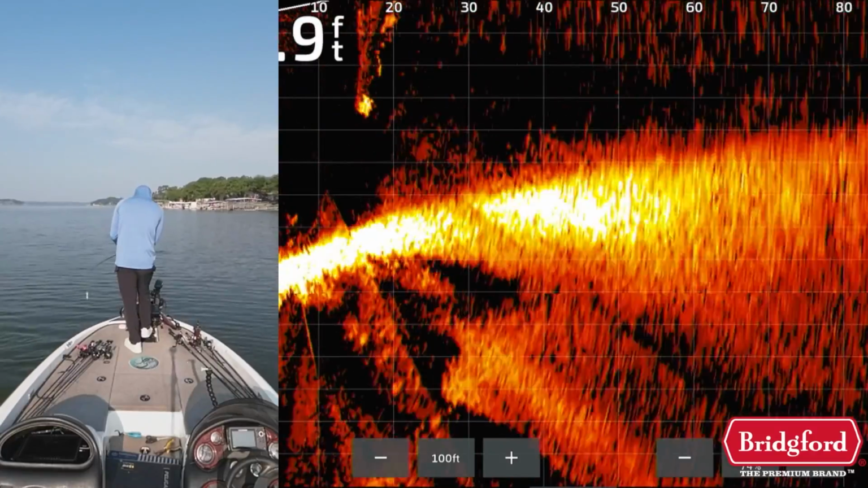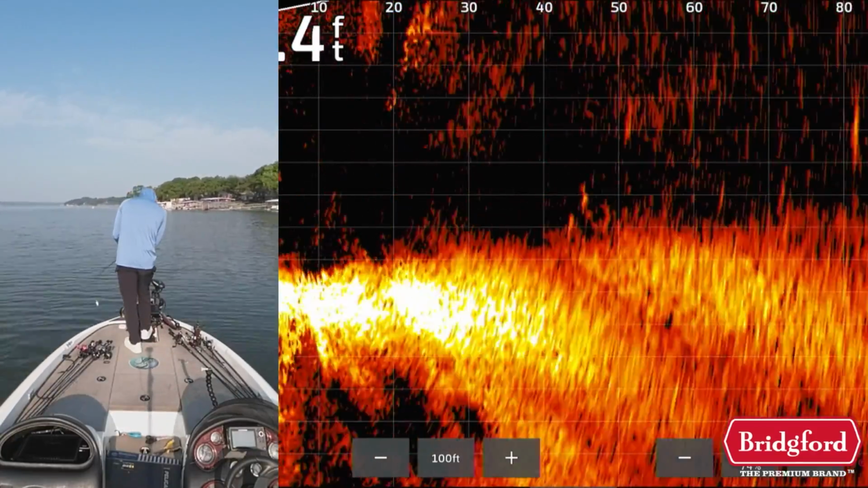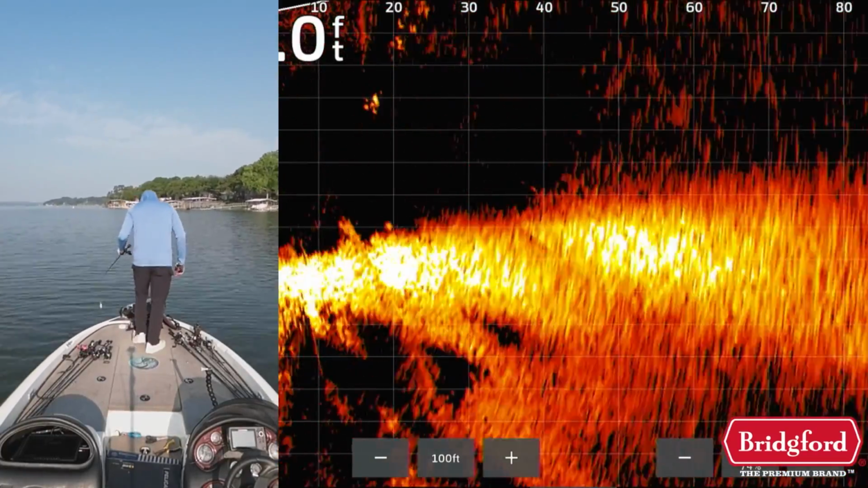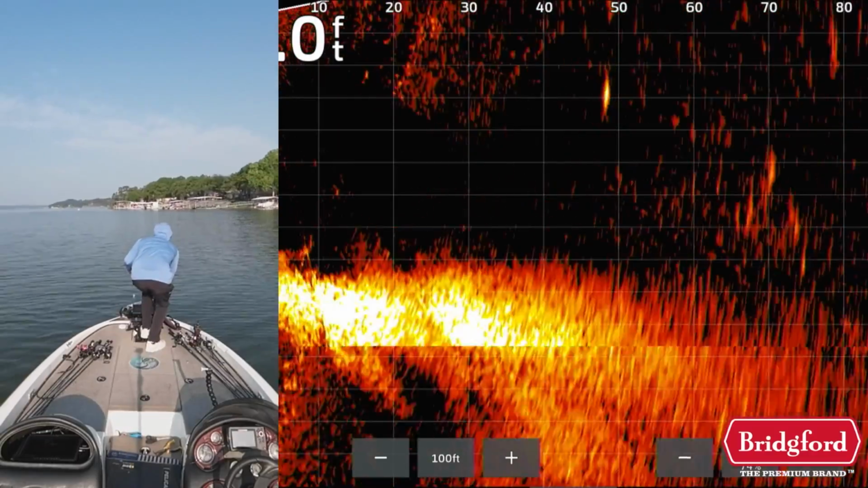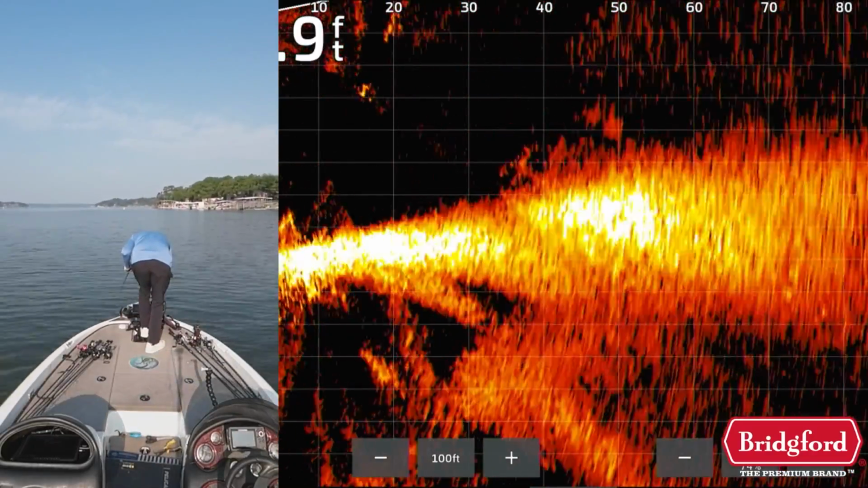But because these bass were roaming around so much, it really was down to luck whether I could intercept them with my crankbait. I may have been able to stay there for 30 minutes to an hour and caught a fish or two, but I really like to fish for schools of bass that are set up in one specific spot where I can catch multiple fish on the exact same cast.